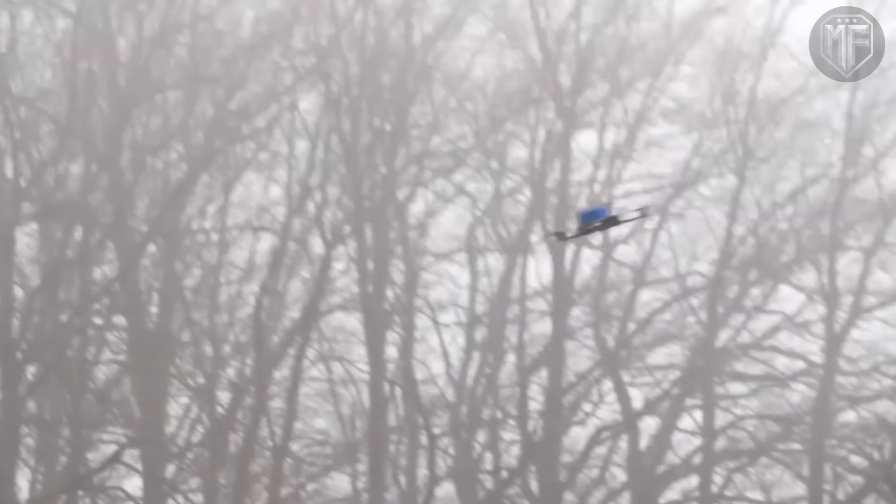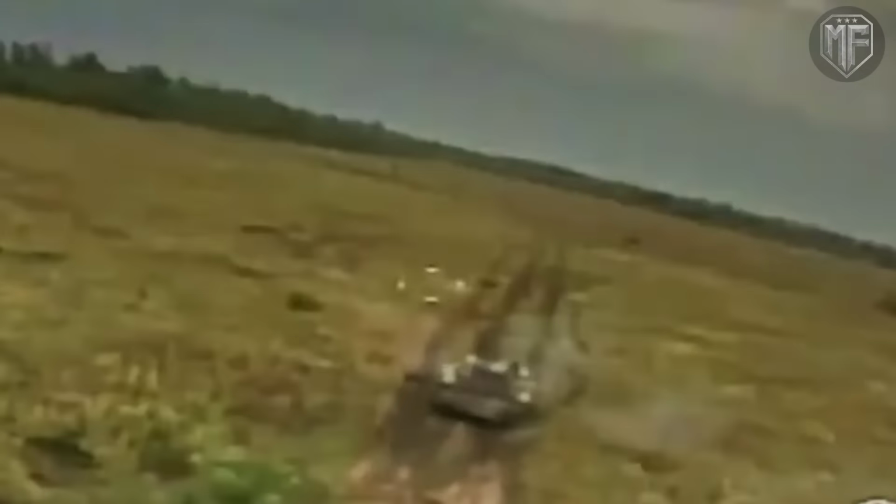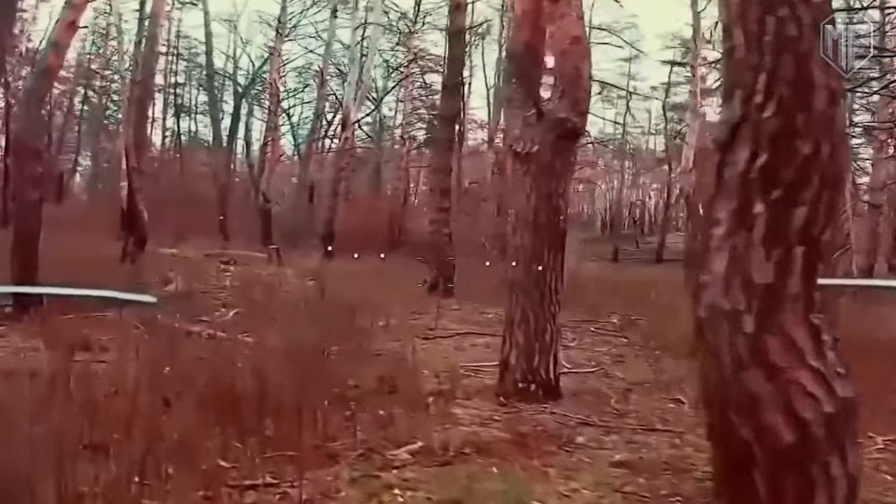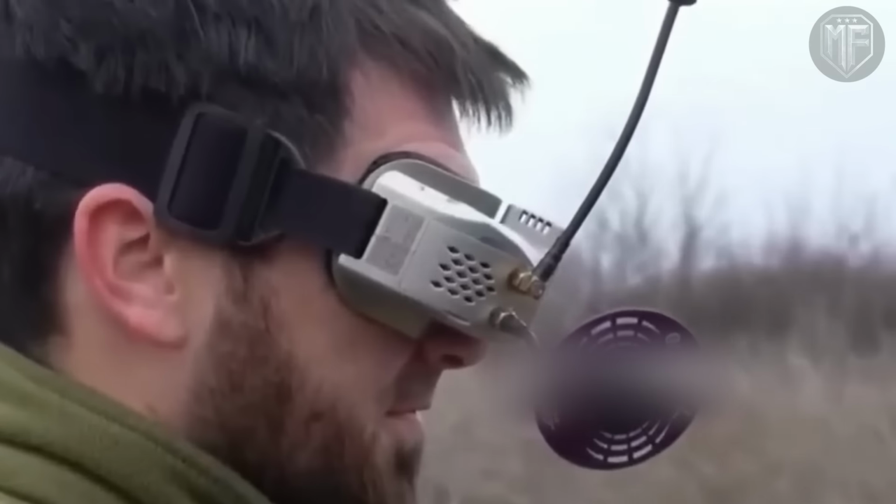FPV teams also work inside a network, so one drone can keep contact while another launches, or while other fires are prepared on the escape route. This is the bridge to the next phase, because once a target has been locked long enough, the deciding factor is timing, and the FPV drives in precisely when the formation is moving, still fully committed, and not yet able to break the tracking pattern.